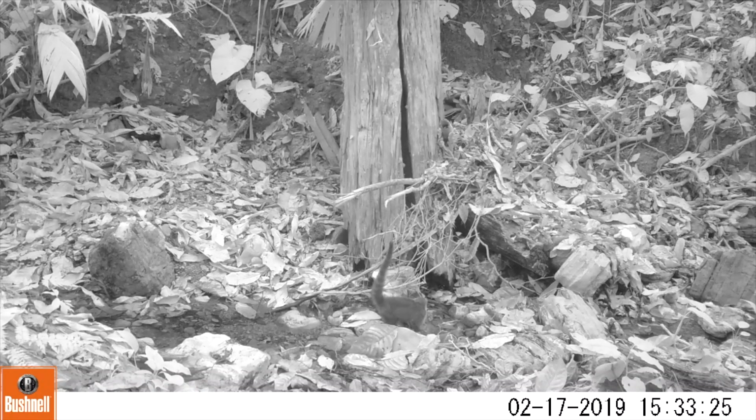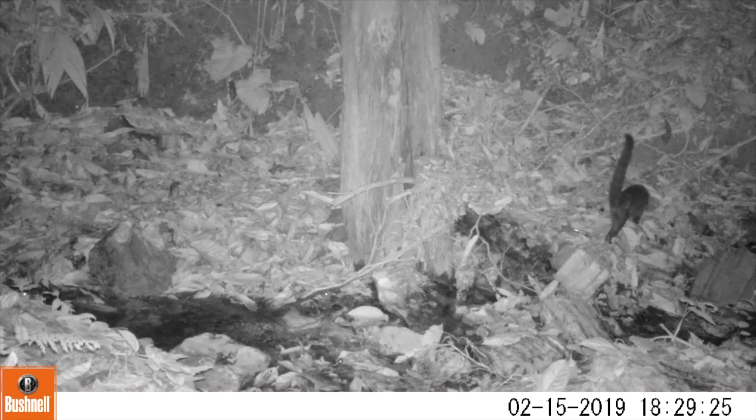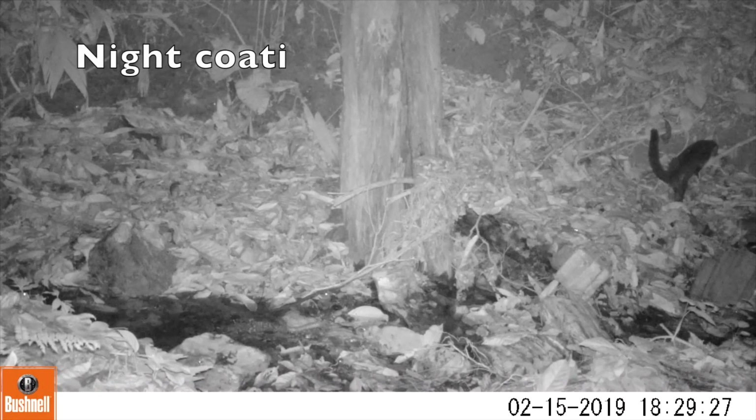The males are generally solitary. They're mostly active during the day, but sometimes we do see them at night.